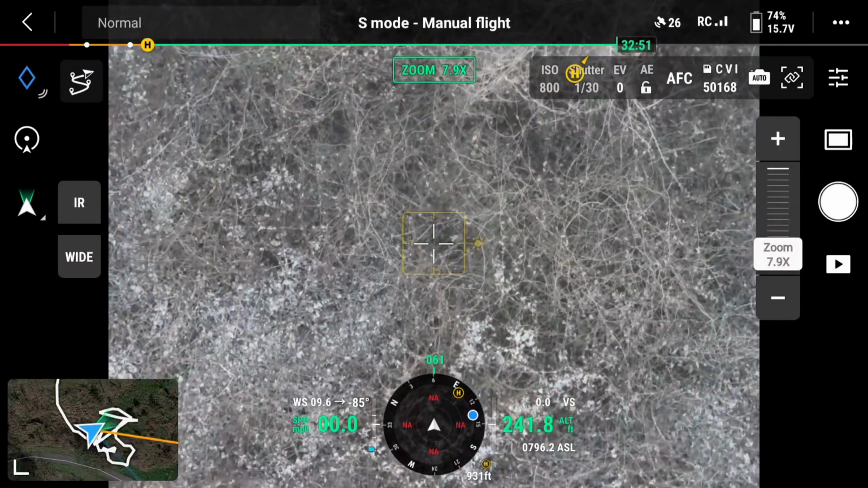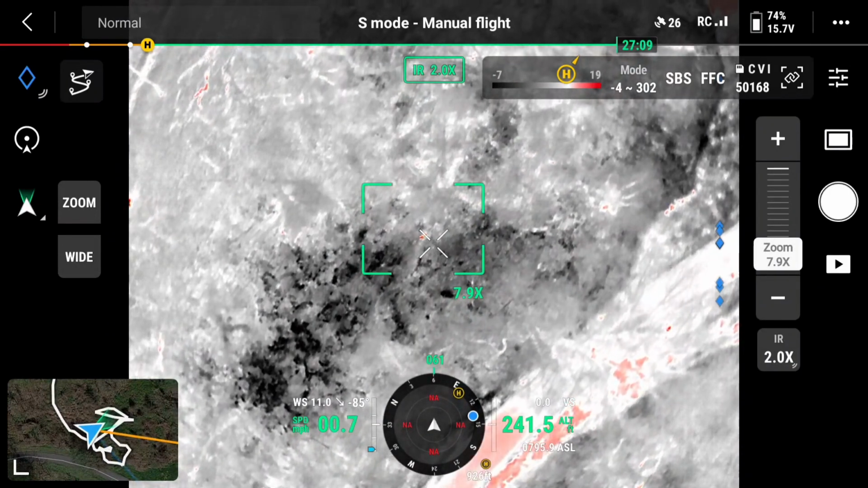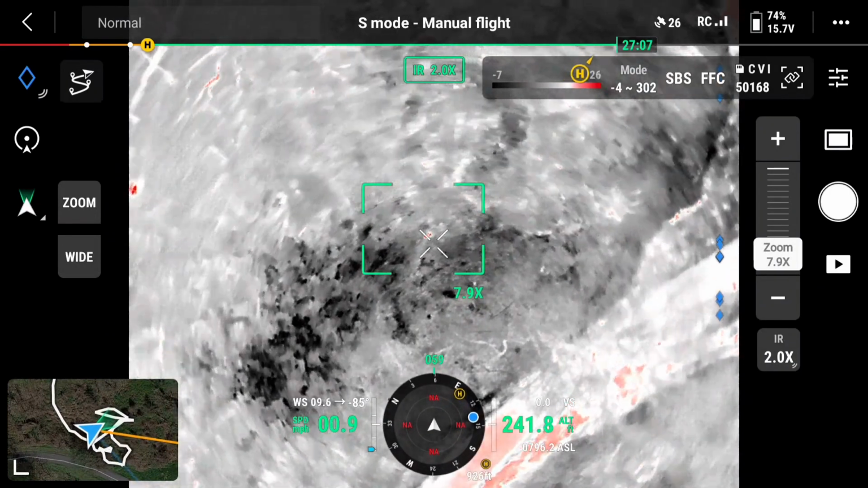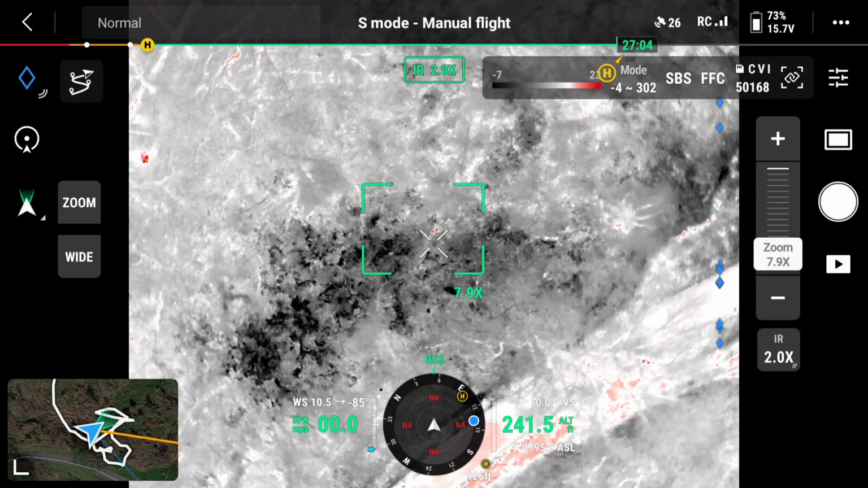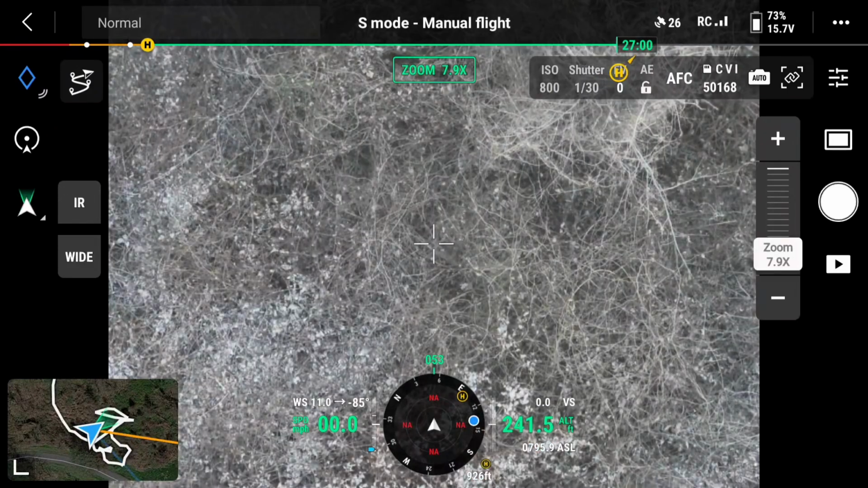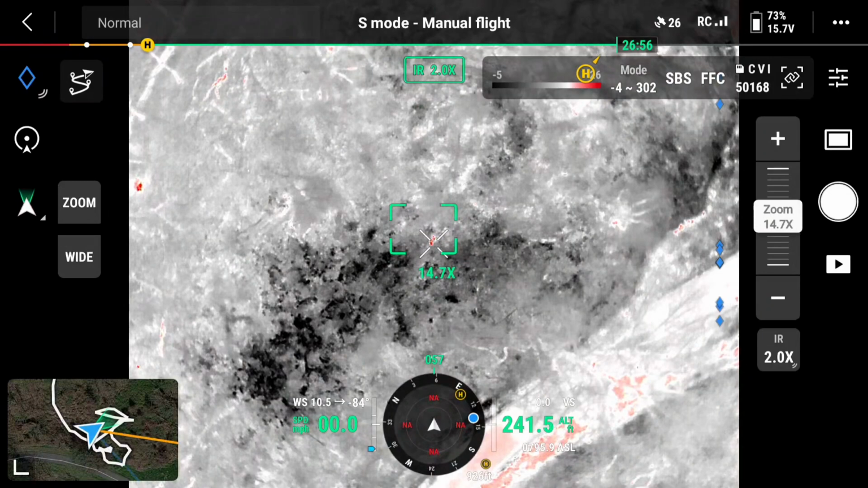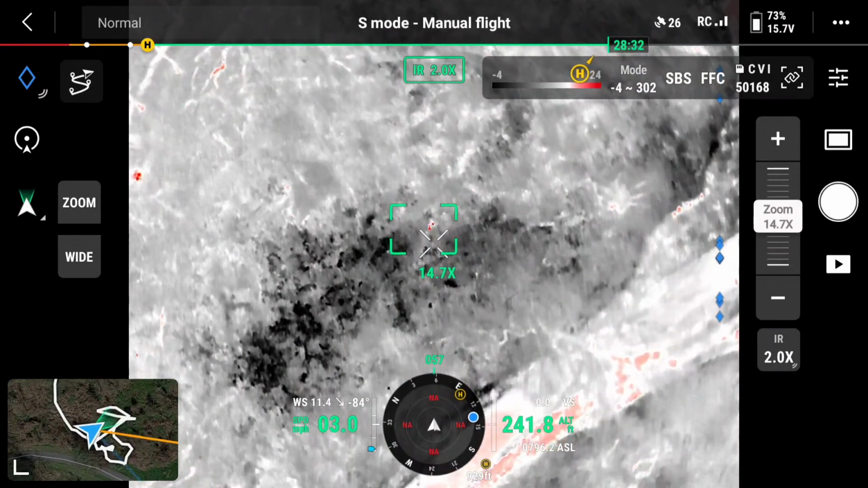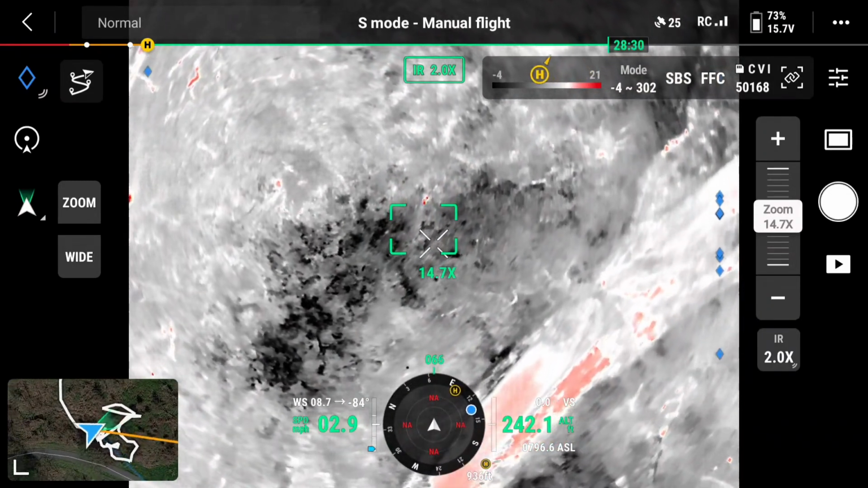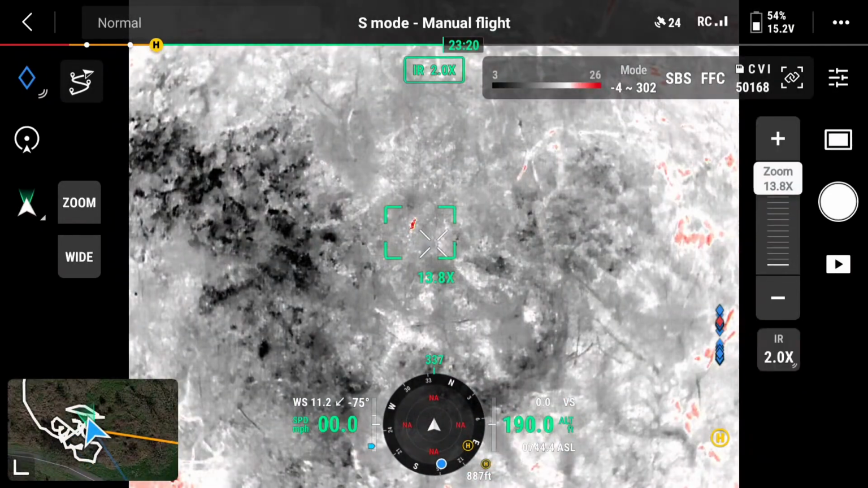Here's something. Oh, it's a squirrel. I was gonna say he's not far from you. He's probably only 30 feet or so up the hill from you. I feel like he sees you, Tim, because he's running towards you, Tim.